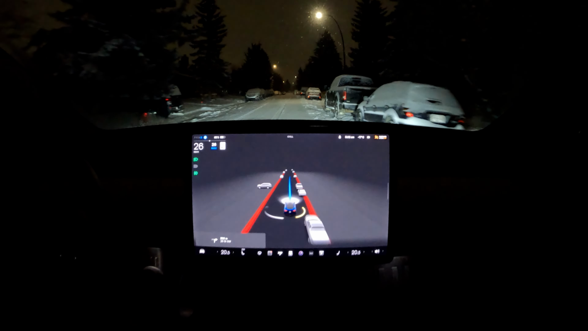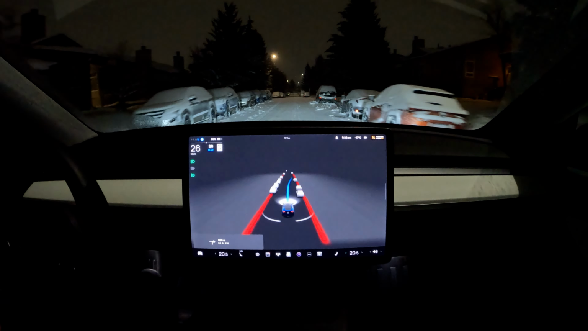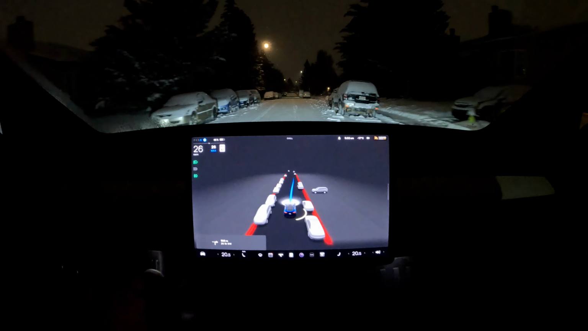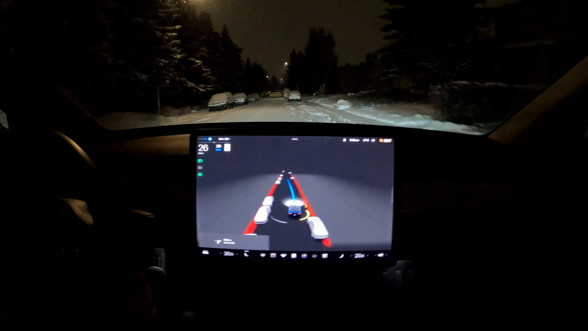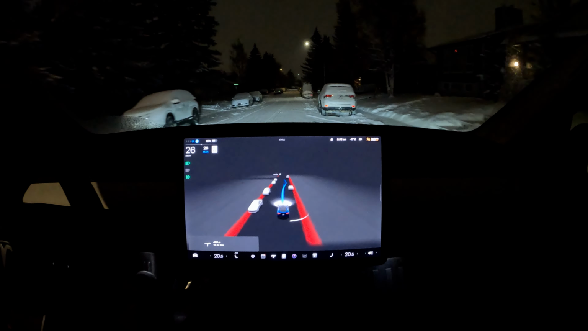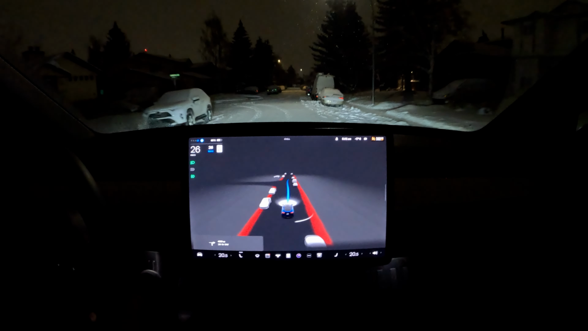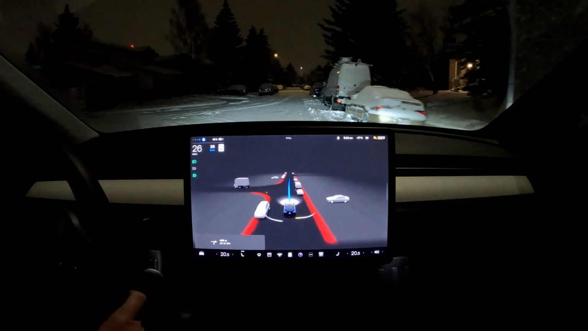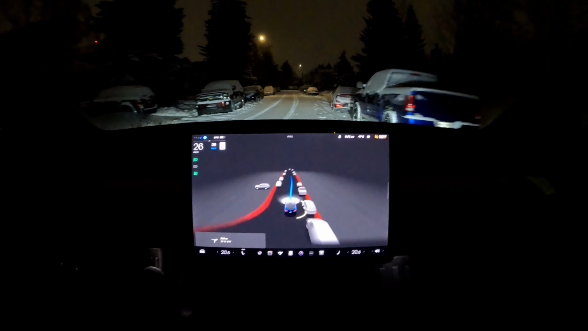Doesn't have the auto high beam on right now. Again, this is all FSD Beta. This is insane. This is really good. It is widening up a little bit here. Okay, it detects cars that are parked, goes around them. No issues at all. Very nicely done. Very impressed with this.